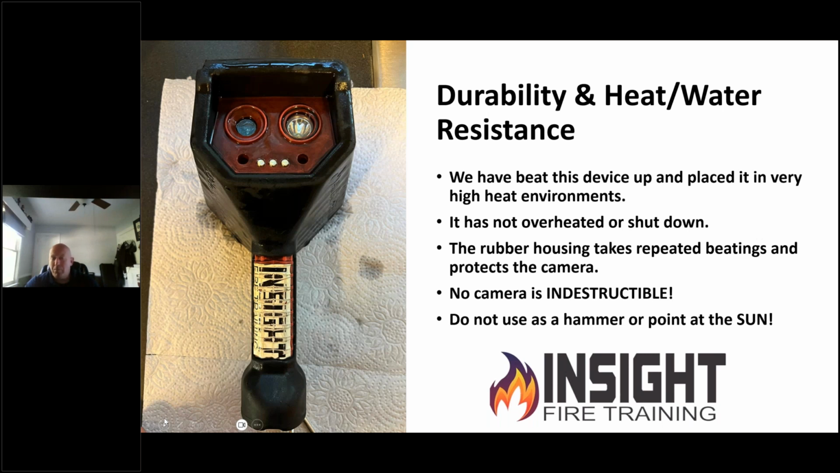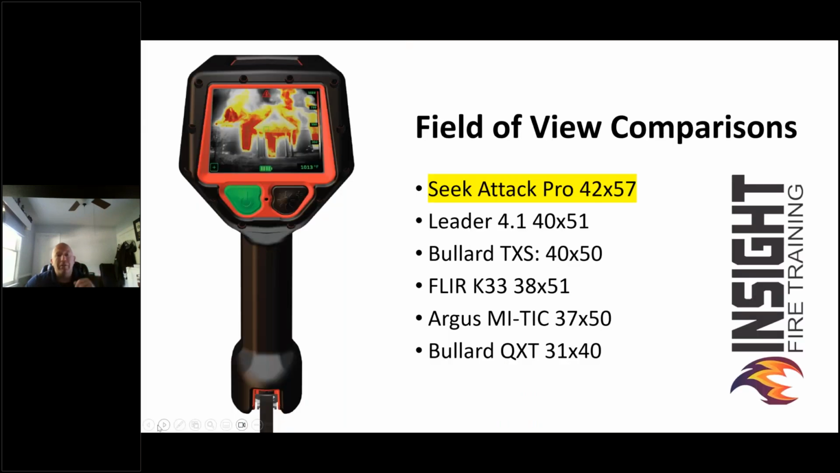I wouldn't recommend doing this, but mine went out a 3rd floor window by accident. It's only supposed to take a 6-foot drop onto concrete, but surprisingly, mine bounced off the gravel and did really well. However, no camera is indestructible. Do not use it as a hammer. I continue to see firefighters bust out windows with these things, or the pick end of the Halligan bar hits it and boom, shatters the lens. Or they left it laying on the ground and it got pointed at the sun. If you point it at the sun, no matter which camera you use, in less than about a minute and a half, you have voided the warranty. Congratulations, dear Chief. Please take $50 out of my paycheck for the next 2 years. That's how that works.